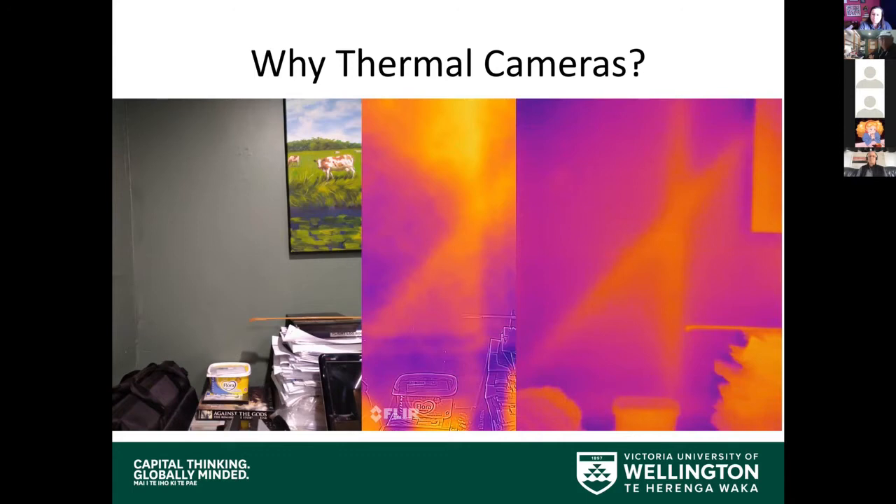But when you get to something that's a bit finer in terms of the pixels, this one's a FLIR Vue Pro camera, which is the one that we finally got. Long story, another presentation on that one, I guess. But you can start to see that there's a lot more detail. So in that first one, that first thermal camera, it's an 80 by 60 Lepton sort of camera, and then in the second one, it's a 640 by 512, sorry, Tau 2 camera.